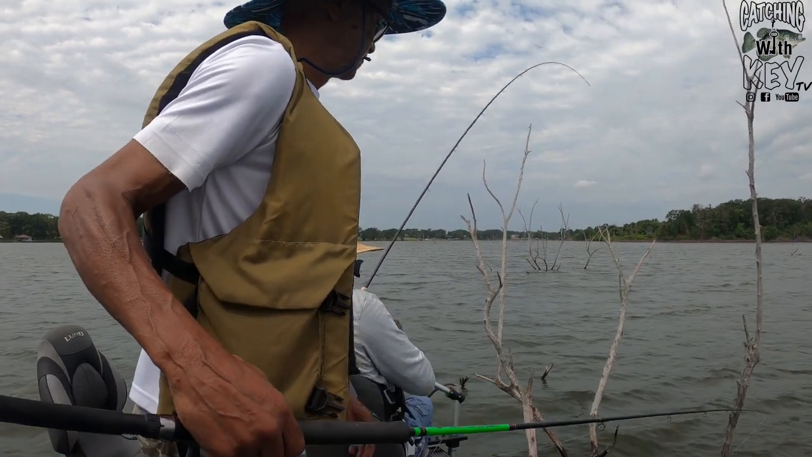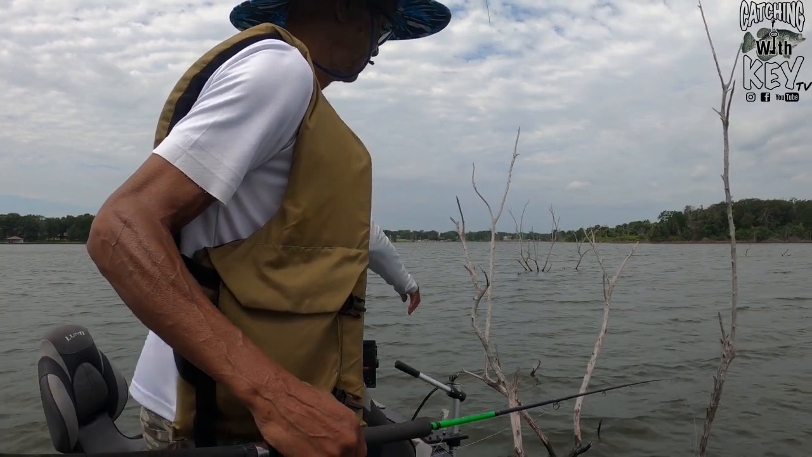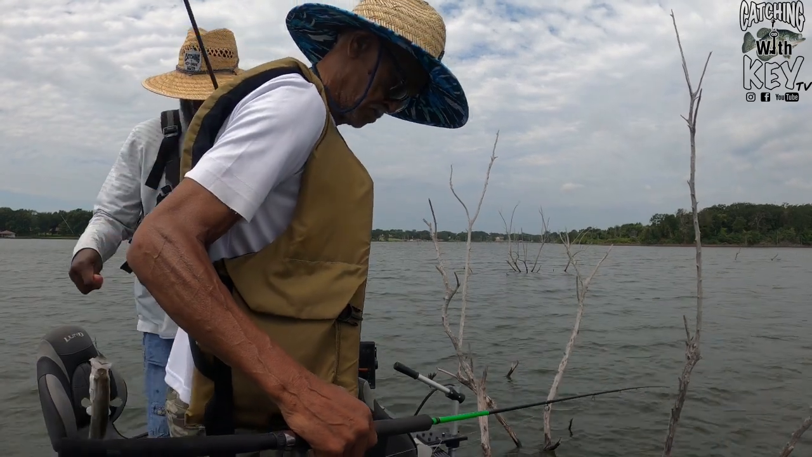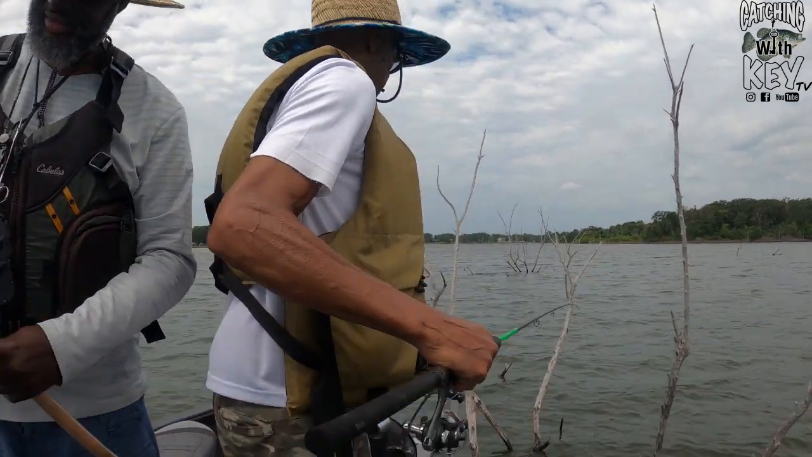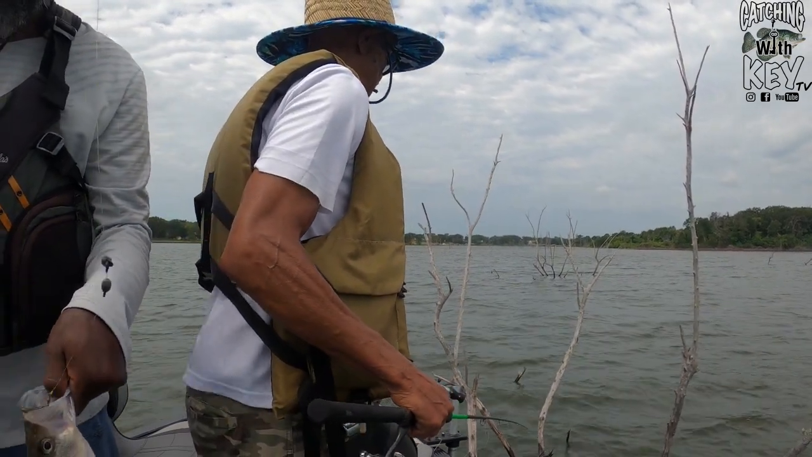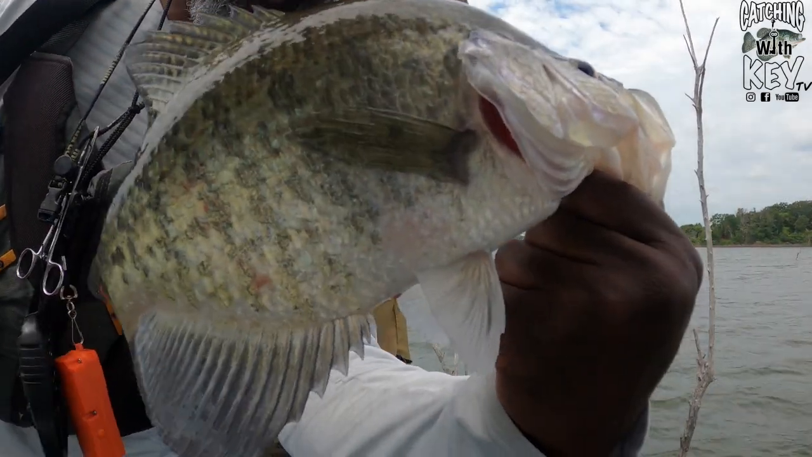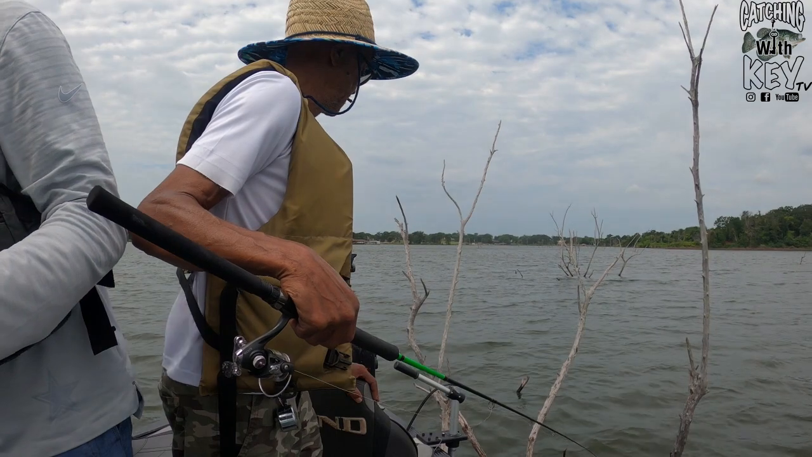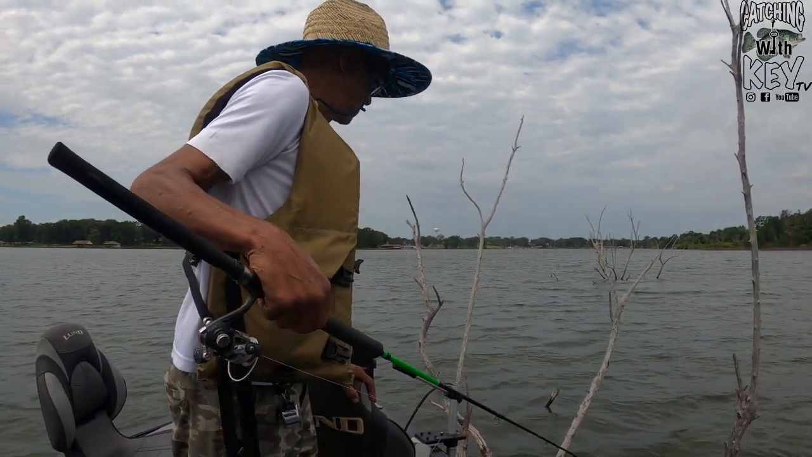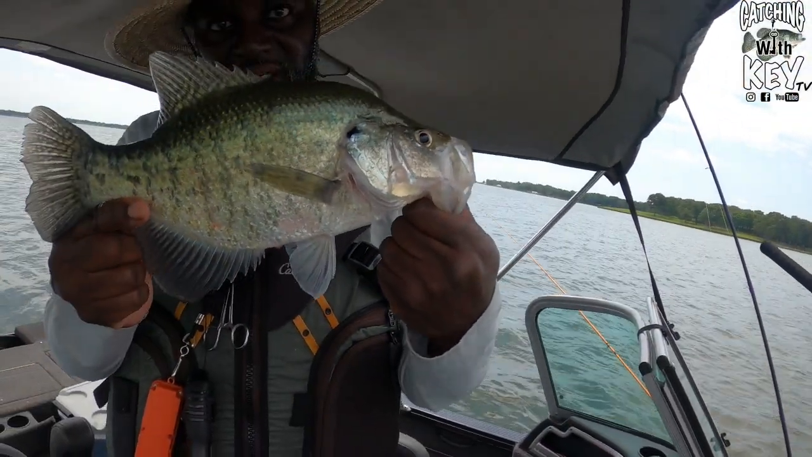Get it, get it. Already finna pick him. All right, y'all. Little 13-inch crappie on deck. All right, y'all. There we go. Let's go, baby. Got a nice 13-inch crappie, y'all.